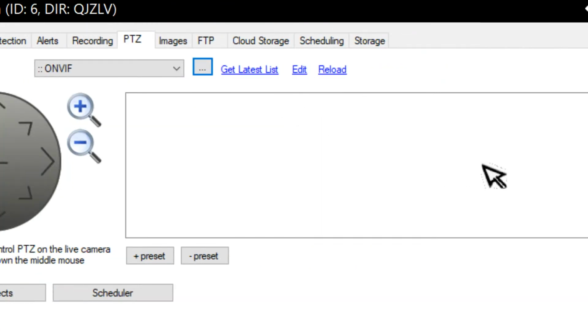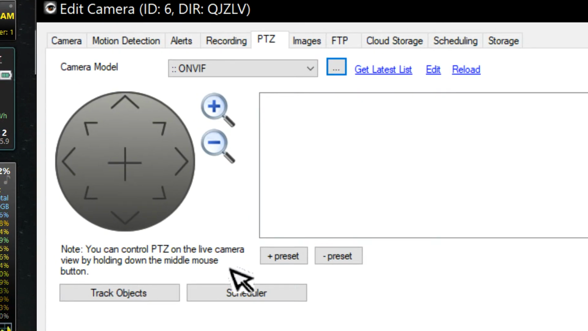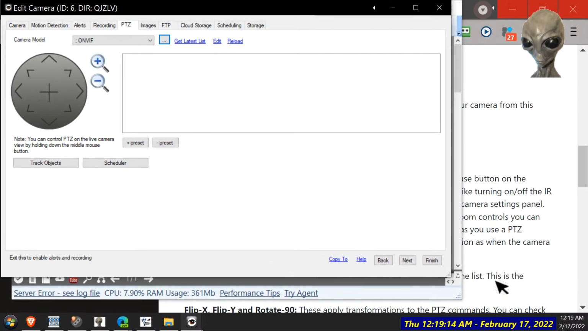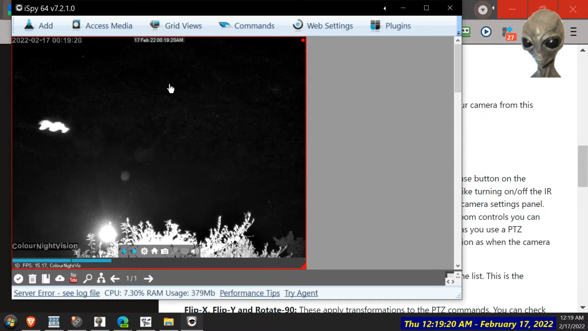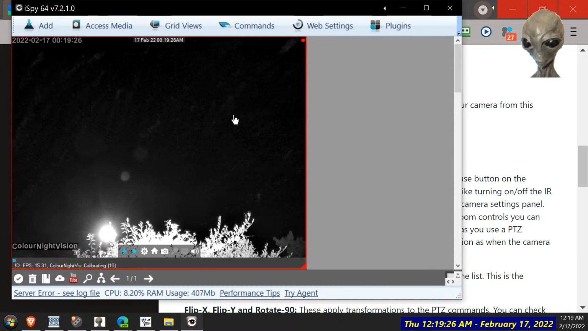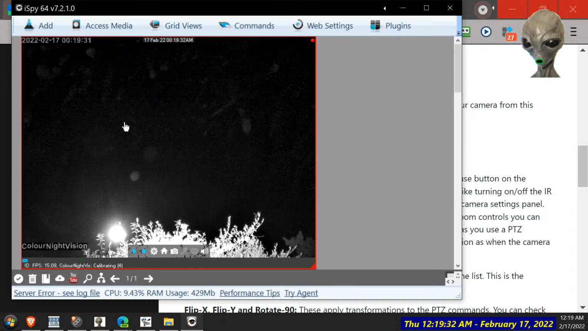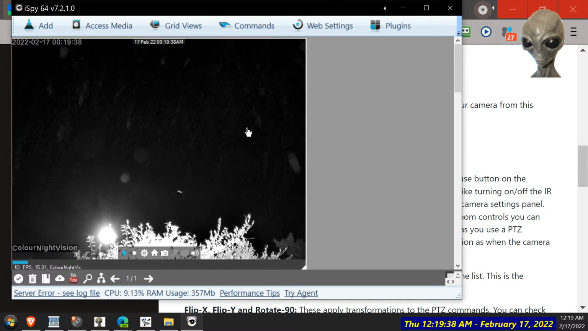So what goes in here? Preview? No, surely. Note you can control the live camera by holding down the middle mouse button. Okay. Finish. Middle mouse. Just doing something. It's not giving me any display. No. Hold it down, move it. Nope.